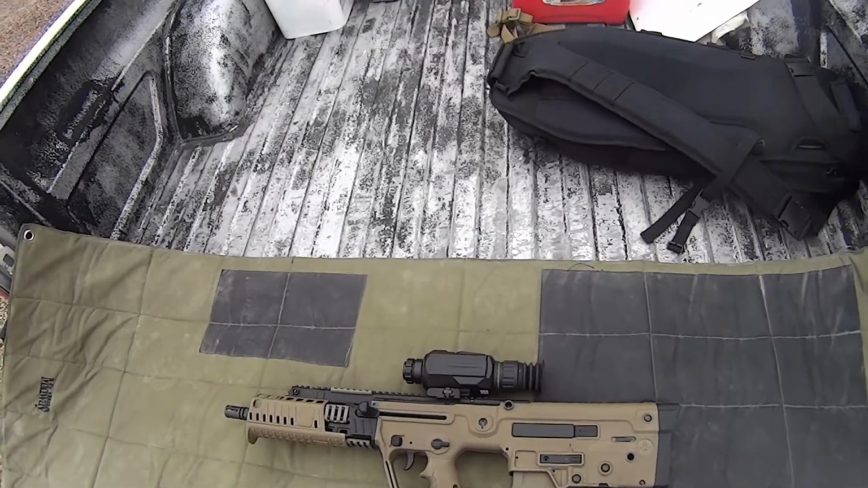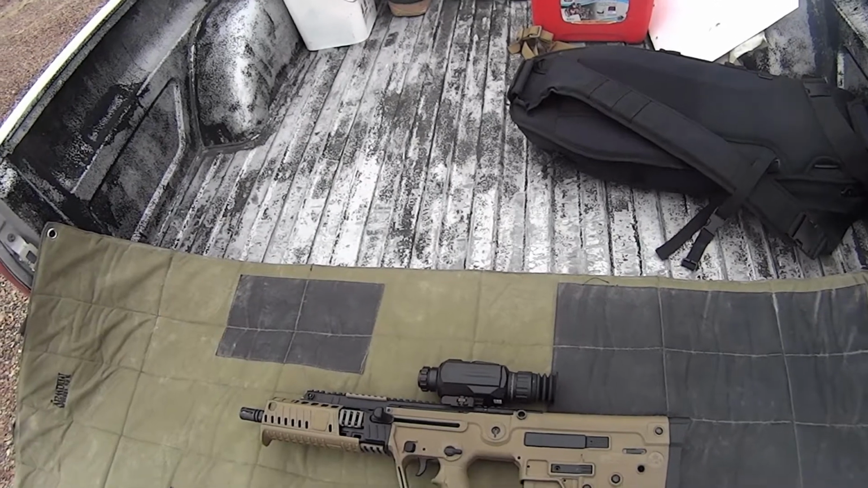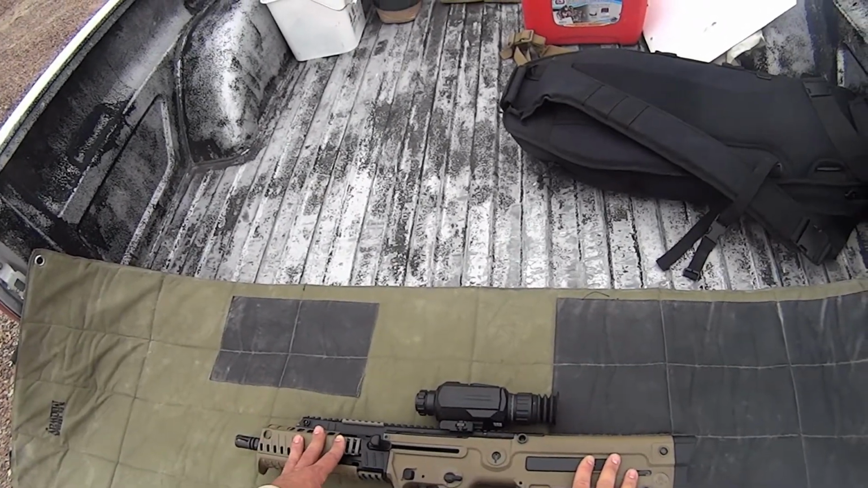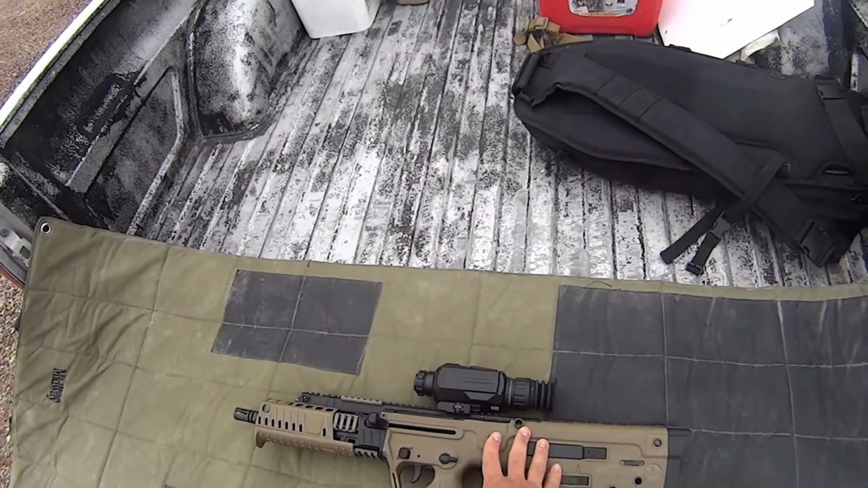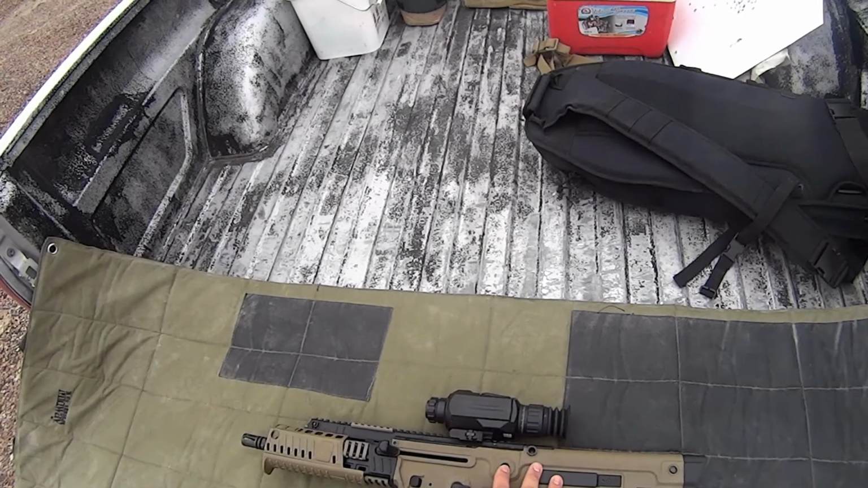Alright guys, on deck today is going to be the ATN THOR-HD. This is the 2 to 8 power model. We have it mounted on the X95, and what we're going to be doing is just checking a couple of the functions and sort of how far can we identify targets.